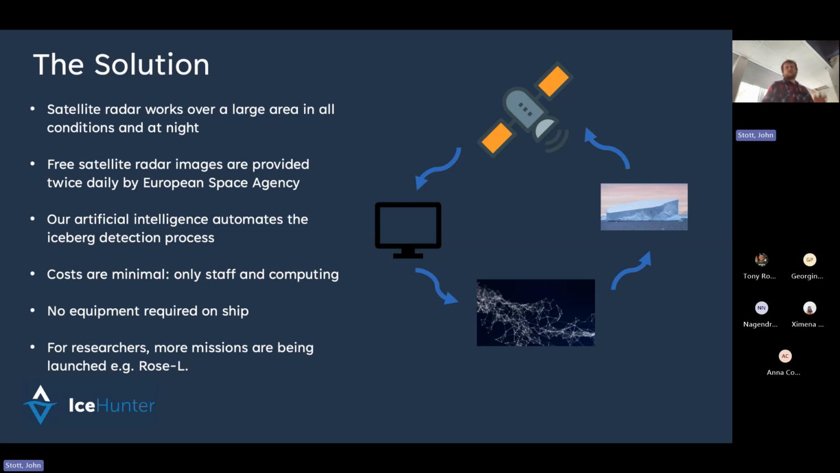Another thing that's really good: this system is not actually required to be installed on a ship. On ships, you have onboard radar systems and onboard navigation systems, but because this would all be done in-house at Lancaster, no equipment is actually required on the ship. So again, that saves cost and maintenance.